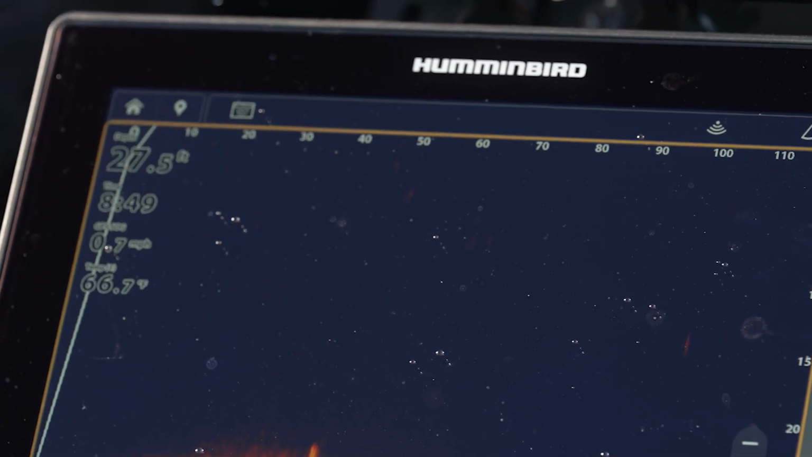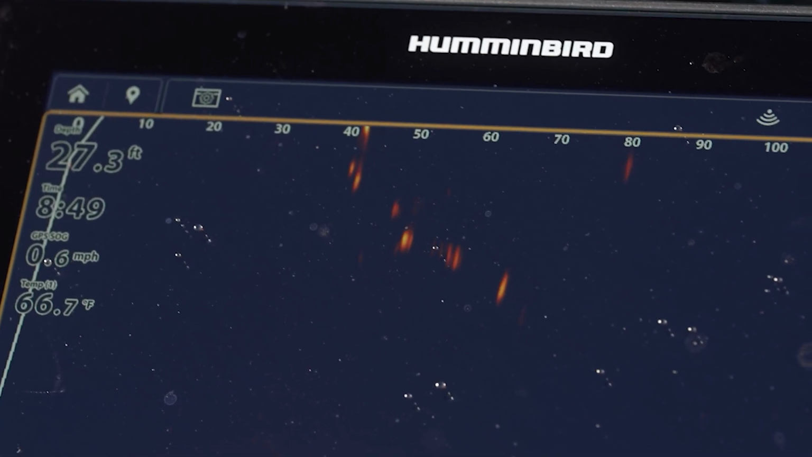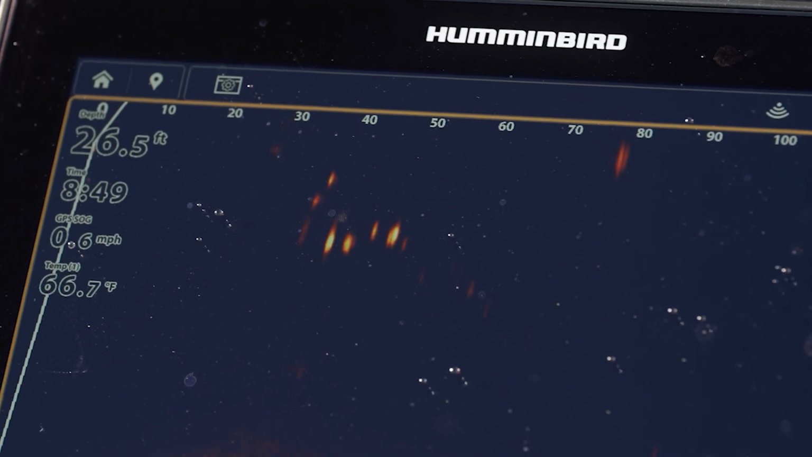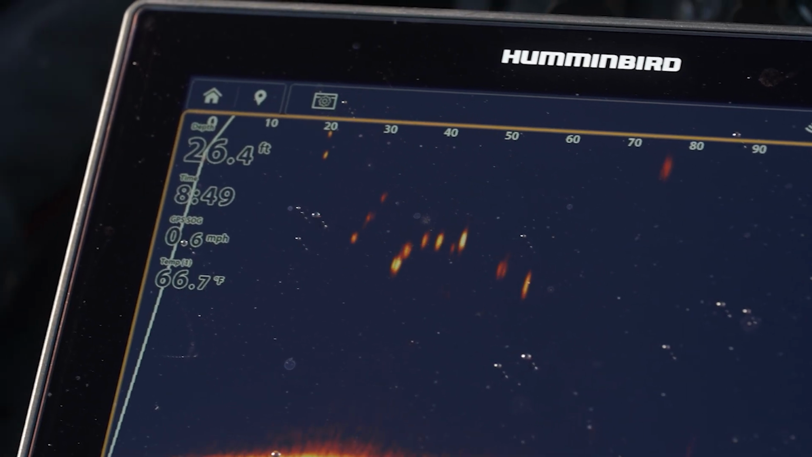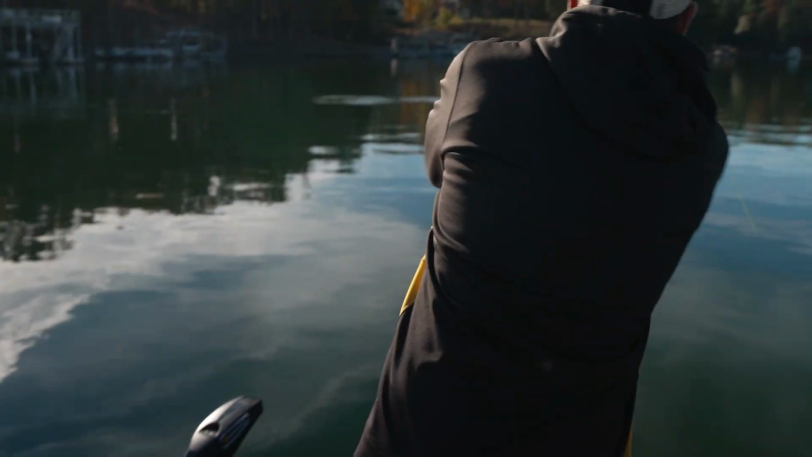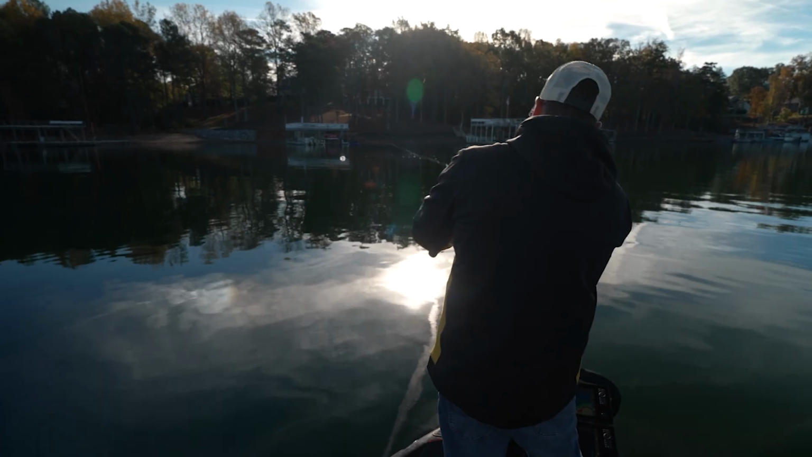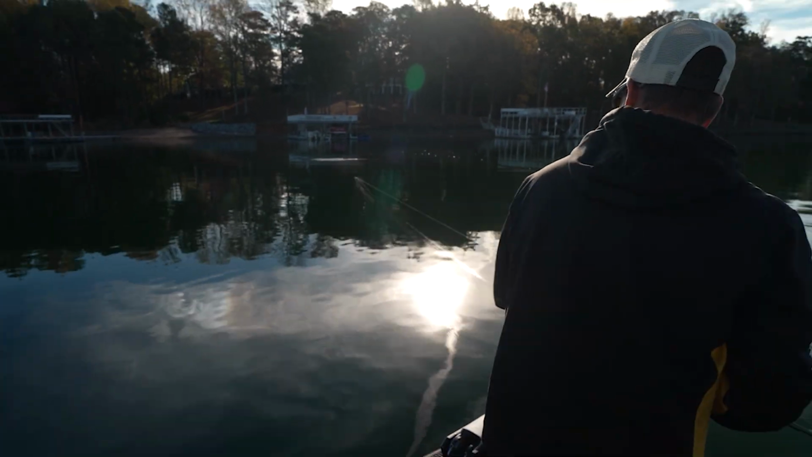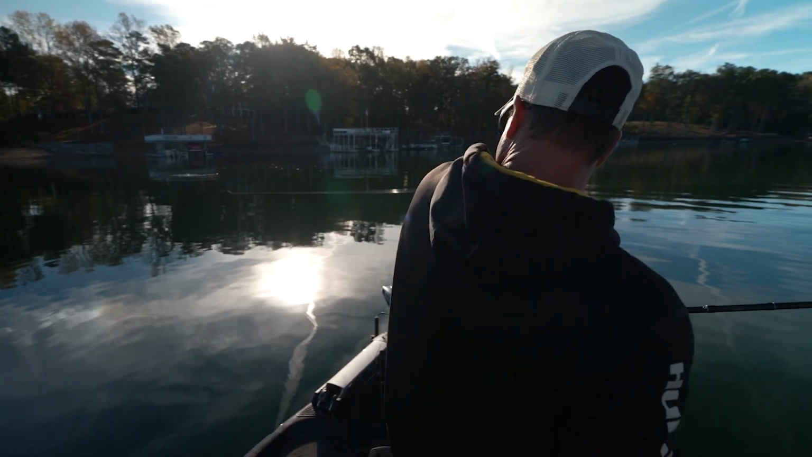There you come up to it. There's another one coming. He's right behind it. What that's telling me by seeing those fish follow that bait and not bite it is I'm going to put it down and I'm going to pick up something else. Oh, that one got it.